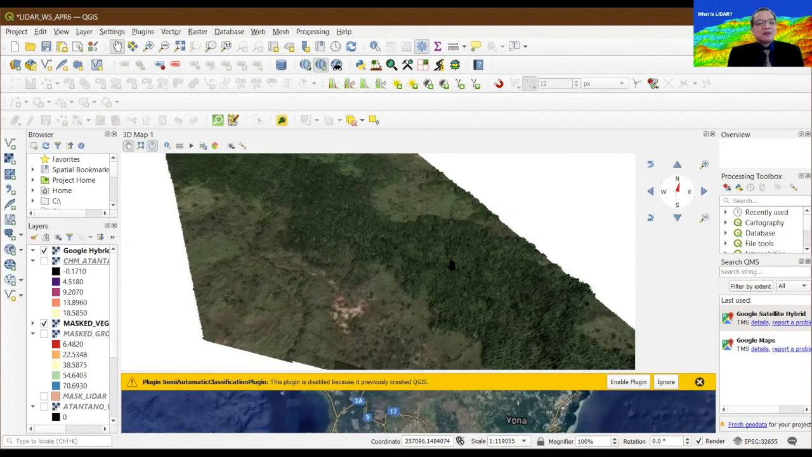My question is, can you use the photogrammetry with your LiDAR and with the NDVI to get a better classification of your vegetation species?